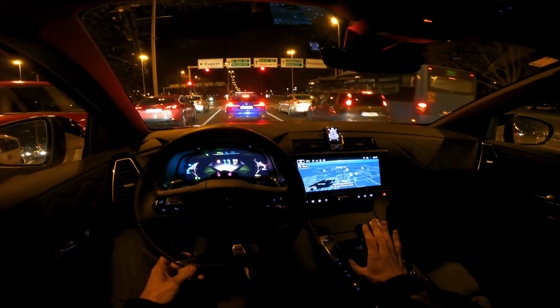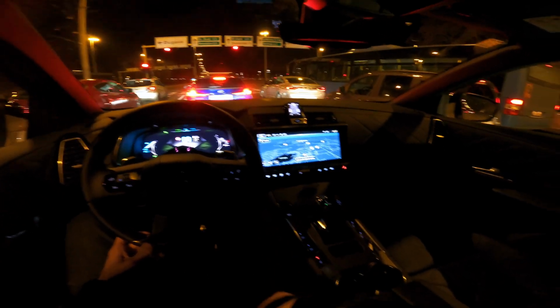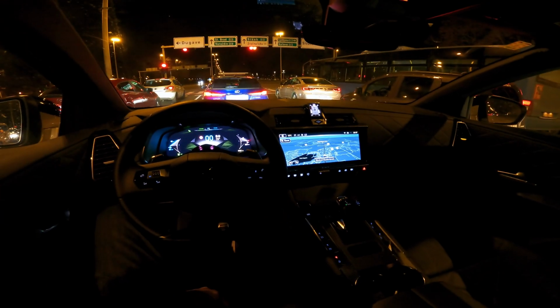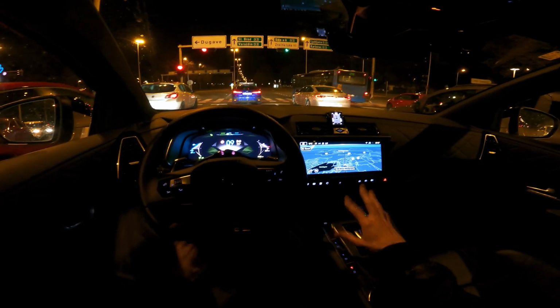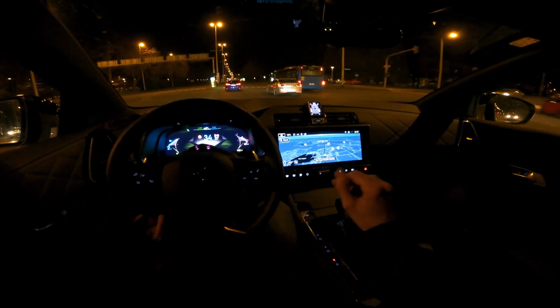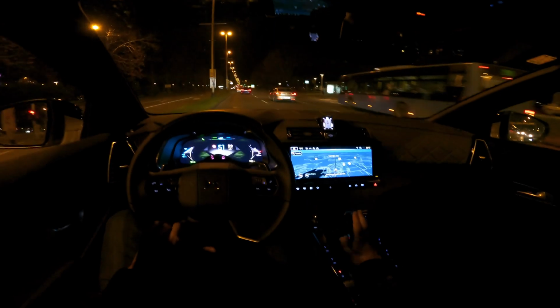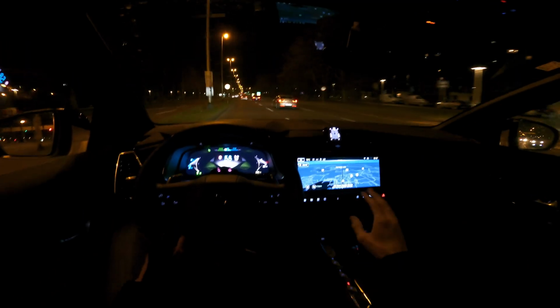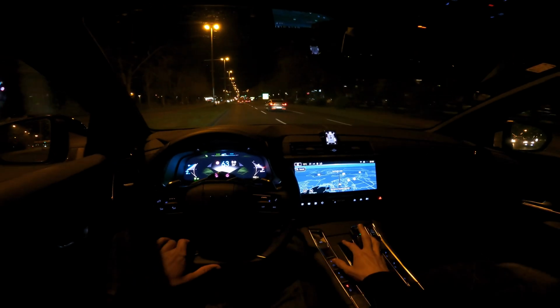So if you sit in a car that has really good soundproofing in the cabin, you should appreciate that. The seats are very comfortable, nice and wide, and have lumbar support. I think in the higher packages, like the Louvre, you get the massage option as well, so that's pretty cool. Now, I did review this car in Paris. There's going to be a separate review of this car in Zagreb.